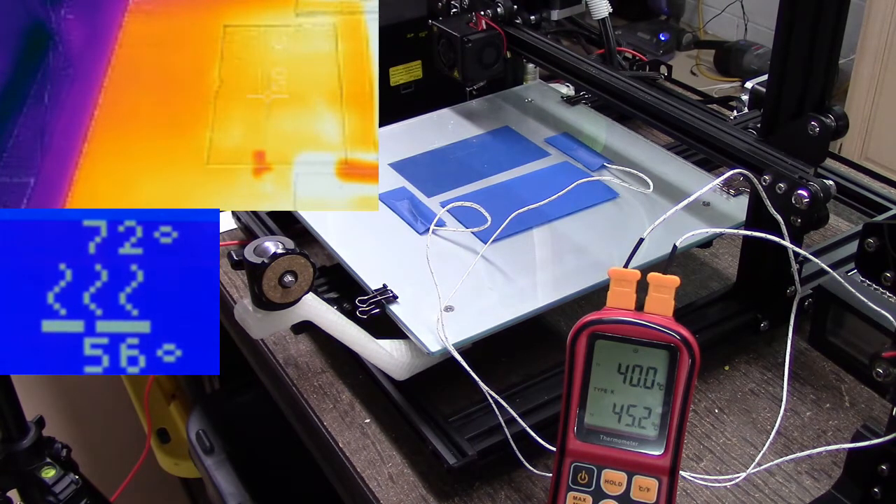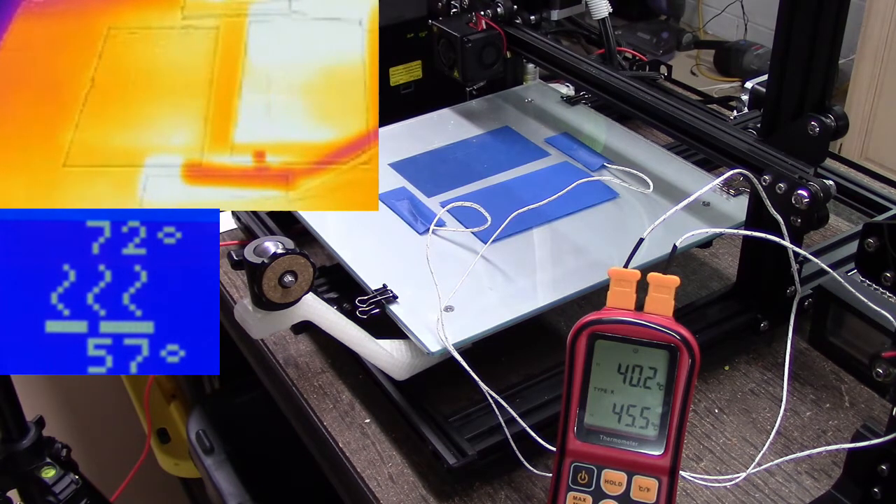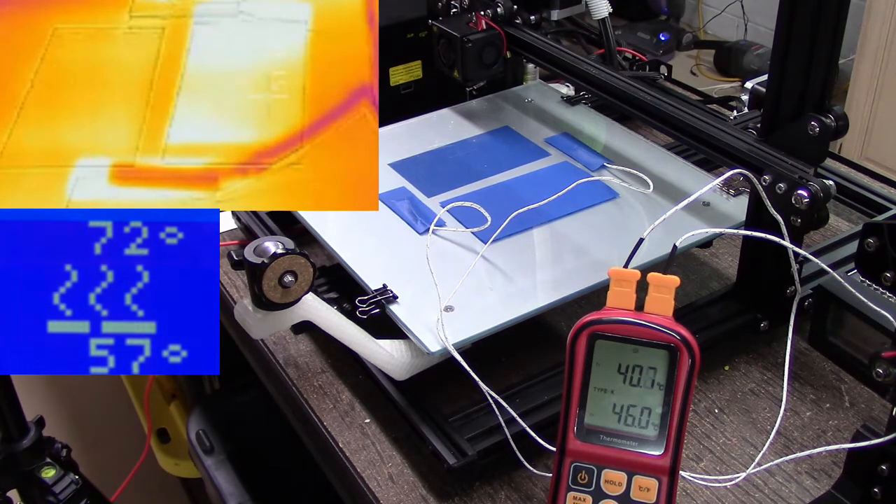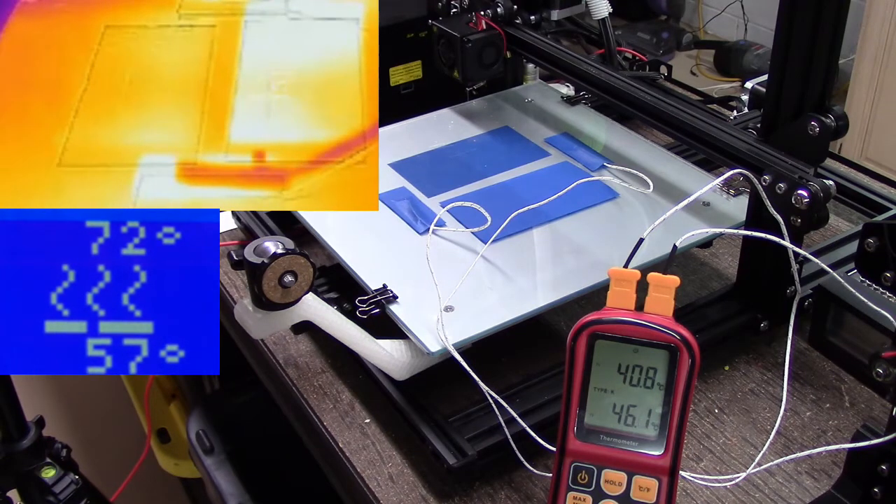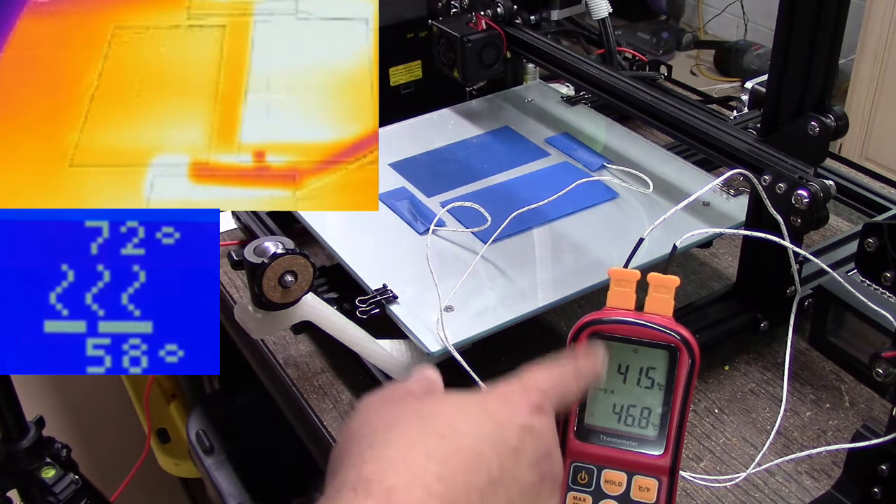But if you look at the heat signature, I'm now at 50, and this is going to get harder to read. I'm now at about 51. Yeah, that's about 51. So let's go ahead and take another reading with the infrared thermometer. So we'll read this guy. So I'm now 44 degrees, and so I'm holding pretty close to in between here.